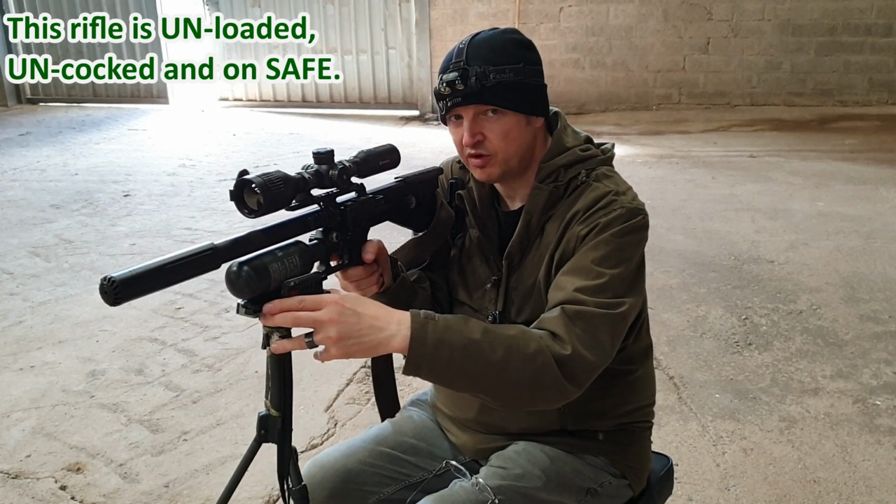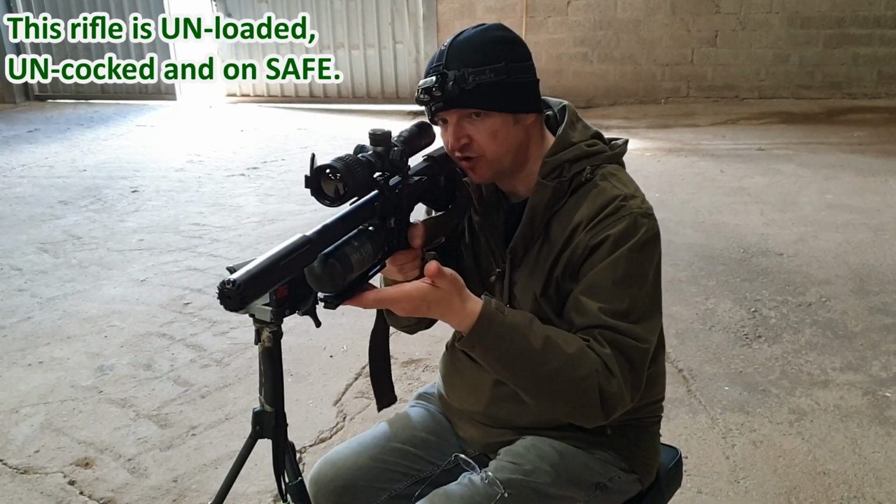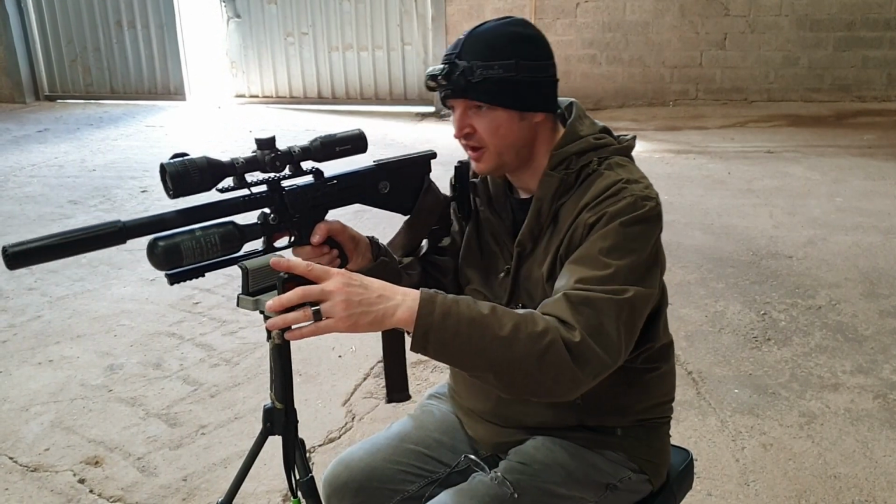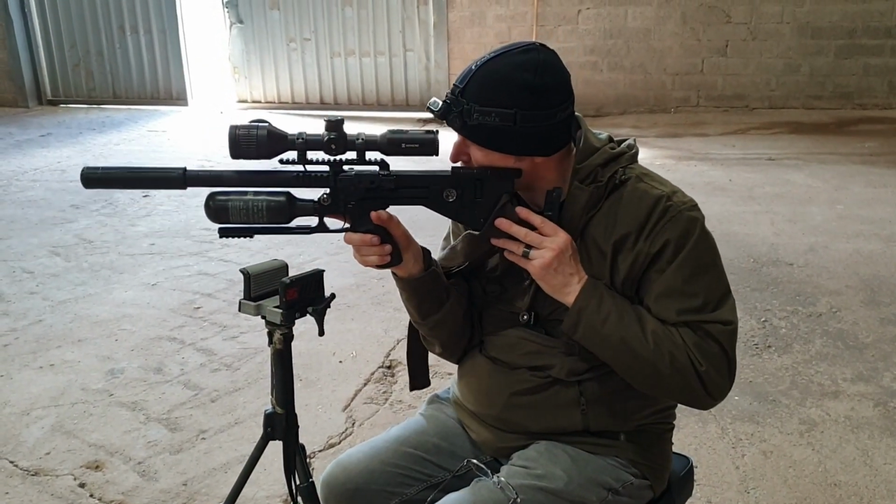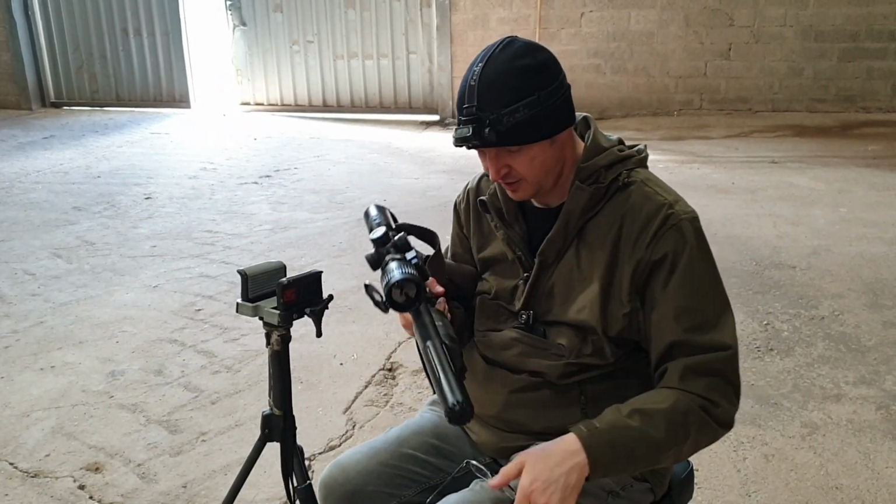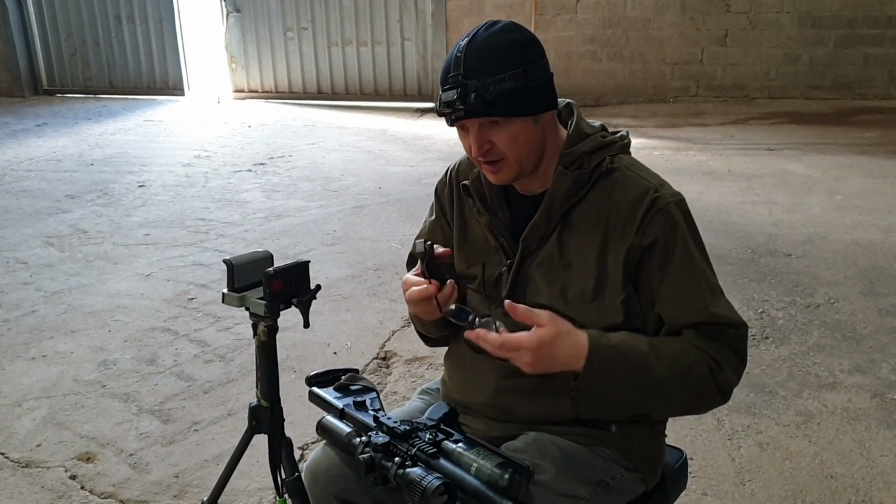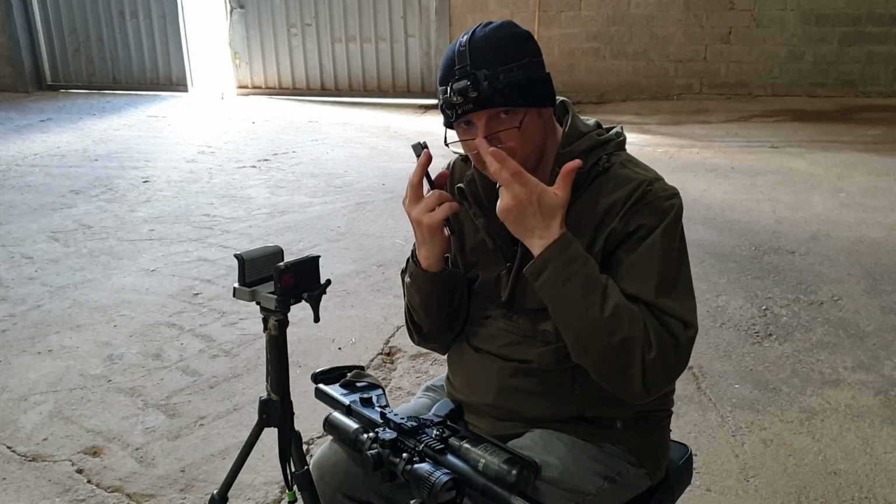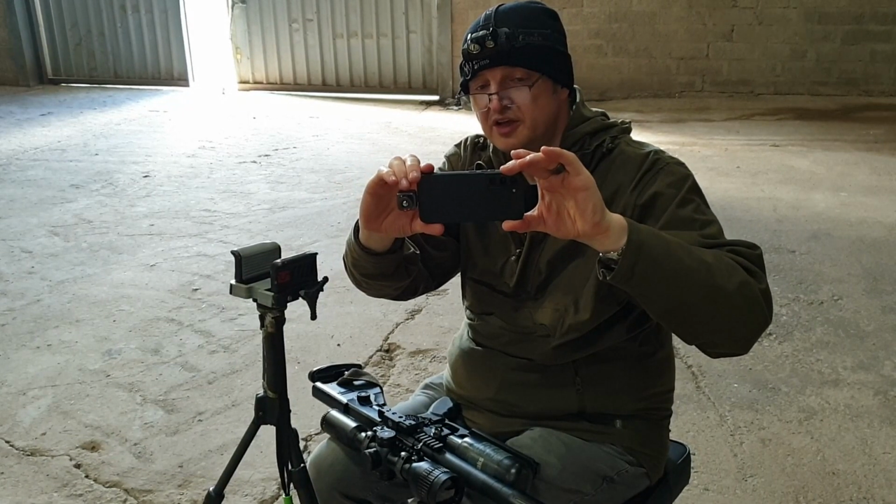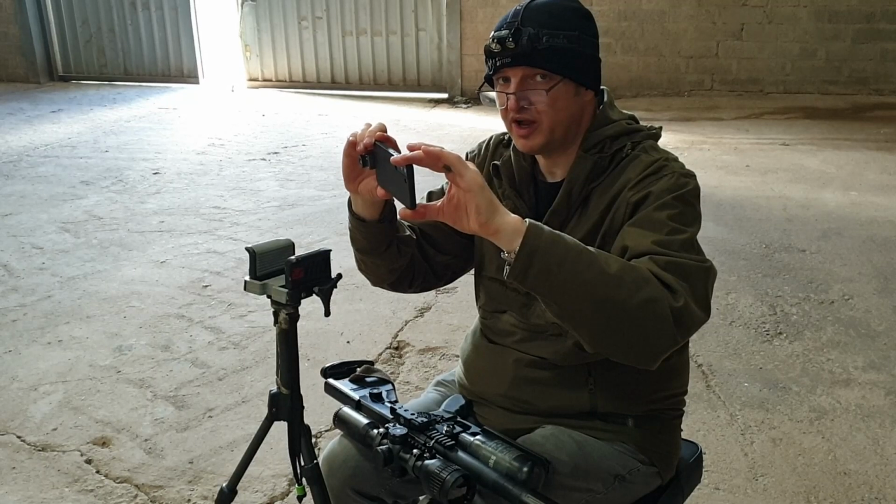So at the moment, when I want to scan around generally, I can lift up the rifle, scan back and forth, and I can also just pivot it around and scan to the sides. But the Explorer makes things a lot easier here, because as long as I put my glasses on, I can press record, focus on the object, scan around, and the rats stand out really well at night.